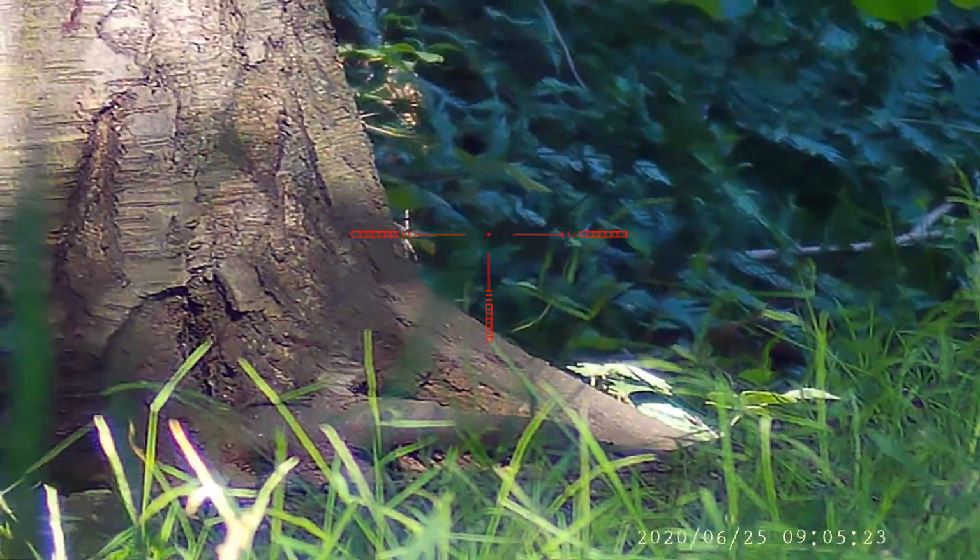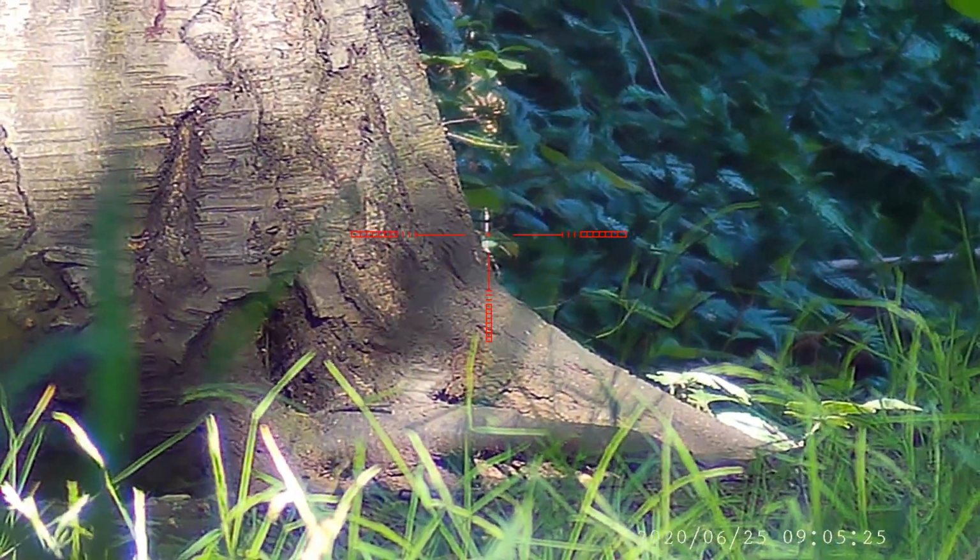I wonder if squirrels get embarrassed. That one certainly should be. That was not a fine display of squirrel agility.